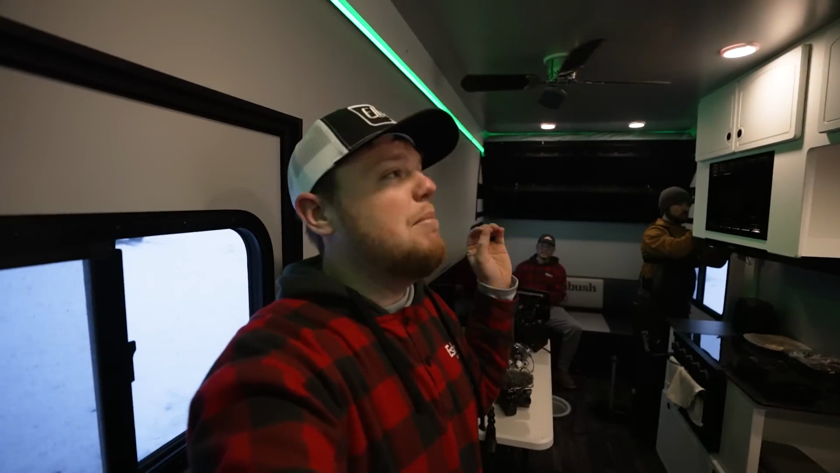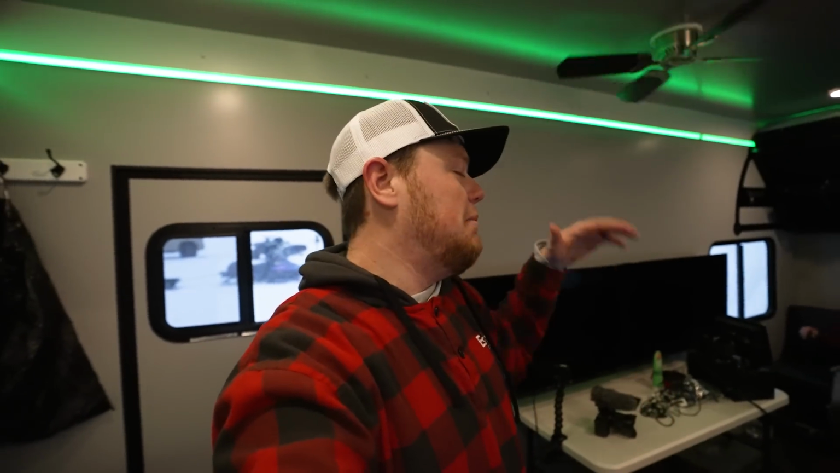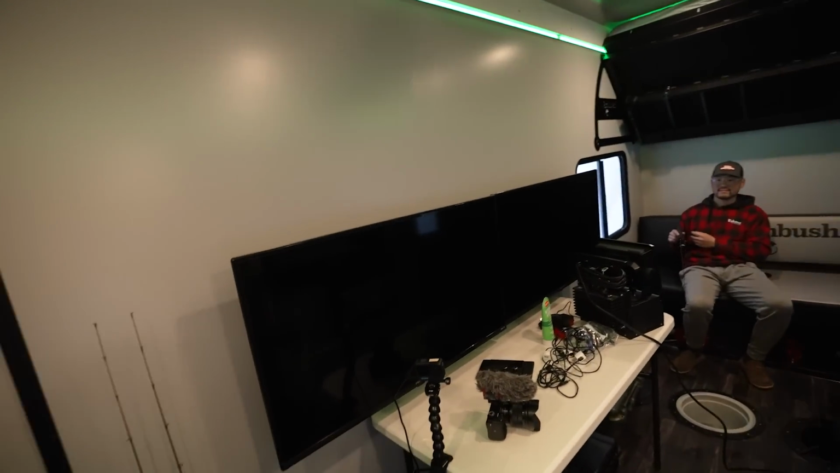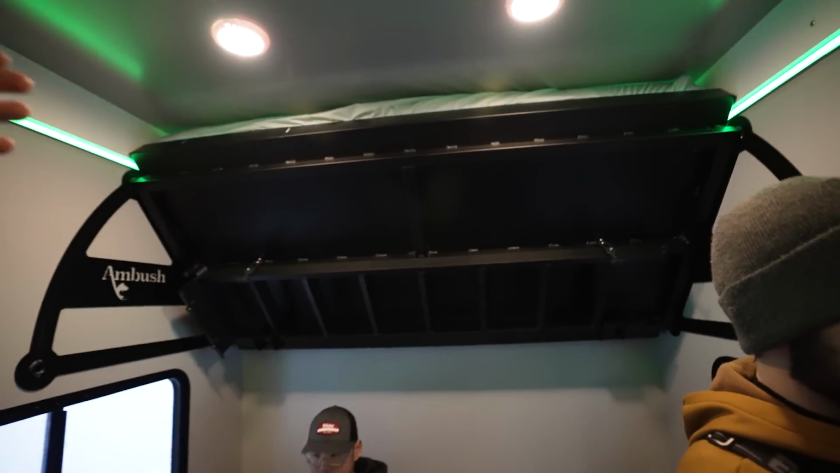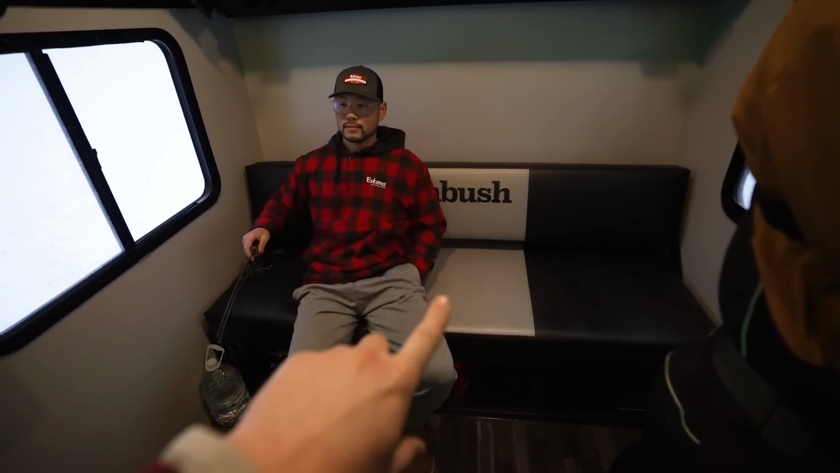My first time ever staying in a wheelhouse on the ice. I know that's surprising, but like I said, being in Wisconsin, we just don't do this a ton. So this is pretty neat. This is the Venture by Ambush. This thing is pretty sweet. Obviously, you can tell we got some big TV screens in here. I'm sure John's probably ripped some video games on this already, or is gonna. Live scope unit, John's set up here. And we got a bed up here that actually folds down. That's really neat. And then this one actually turns into a bed too as well.